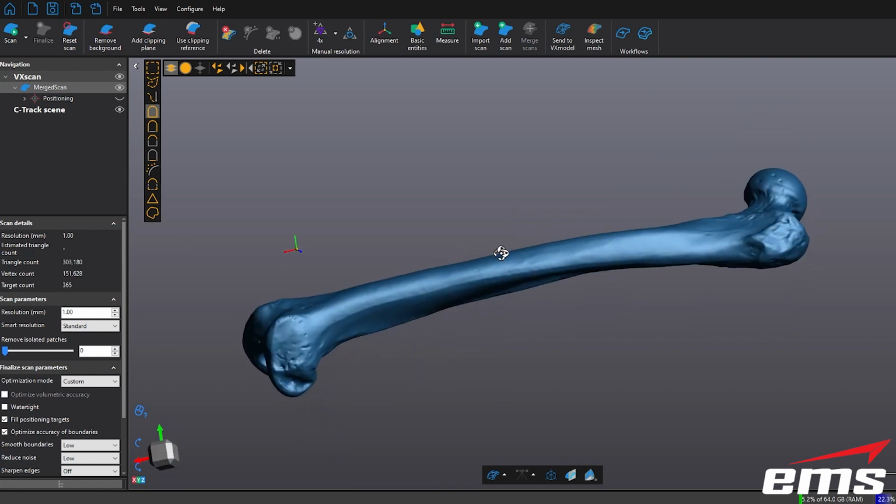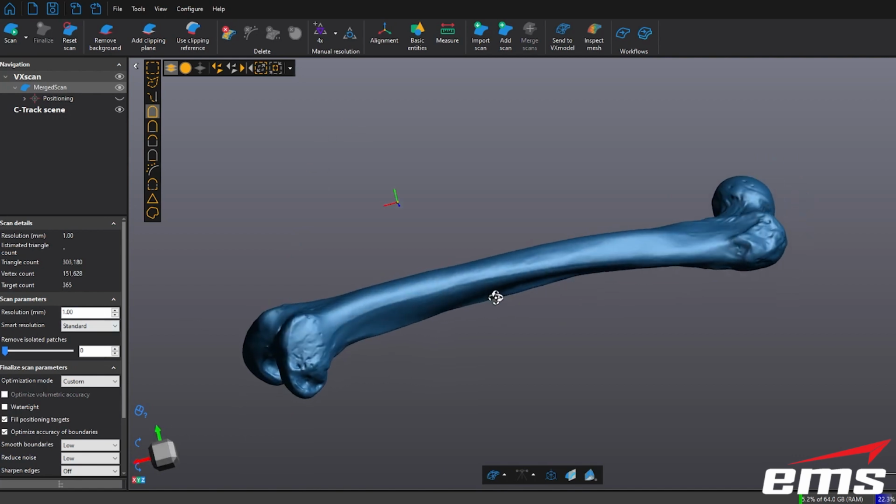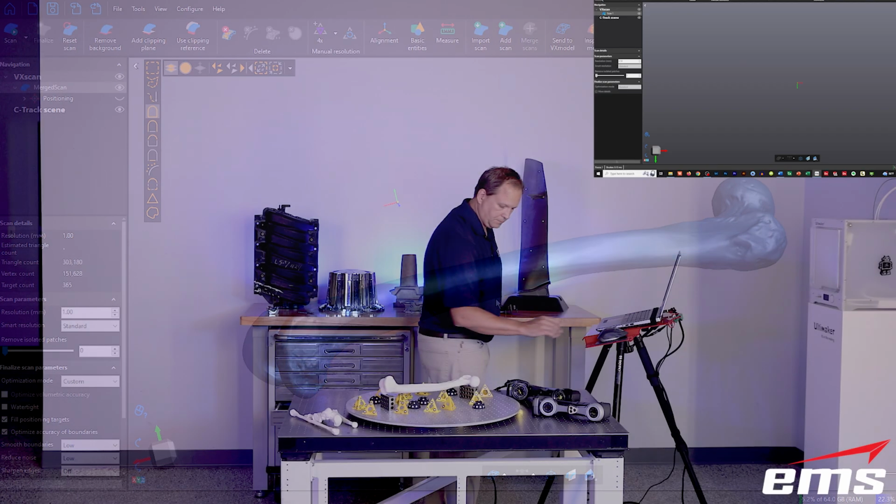So you save that session file, you can go back and process and reprocess, change the resolution, change any of these settings and update it and then export it. So it's a really nice feature.